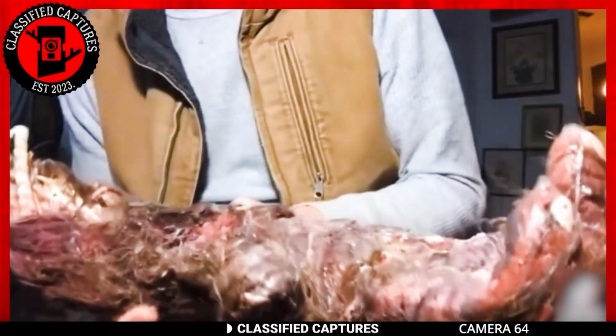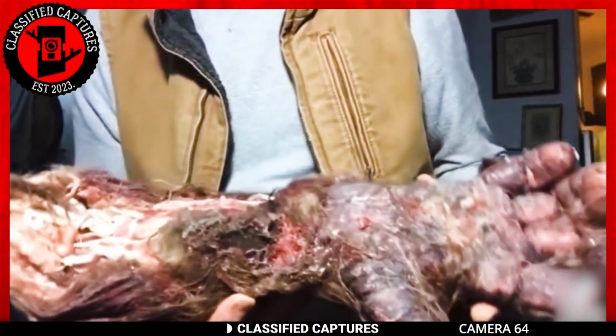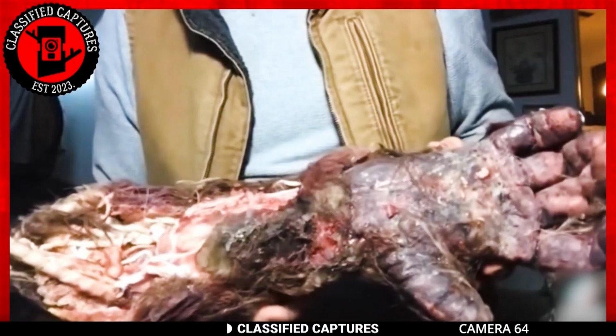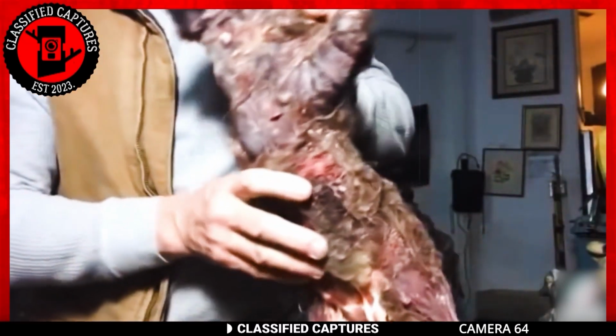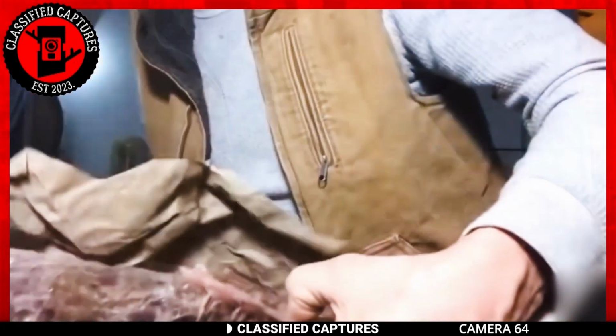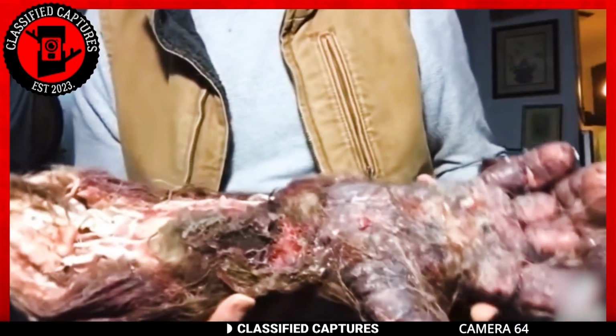In this next footage, we have a man who claims to own the body parts of a Bigfoot his father shot and killed years ago. According to him, the creature was so massive that they had no suitable space to preserve the entire body intact, so they resorted to cutting it into pieces for preservation.